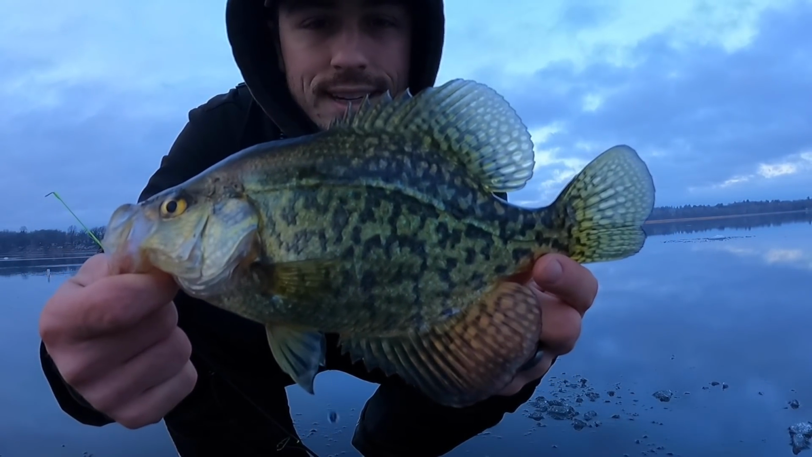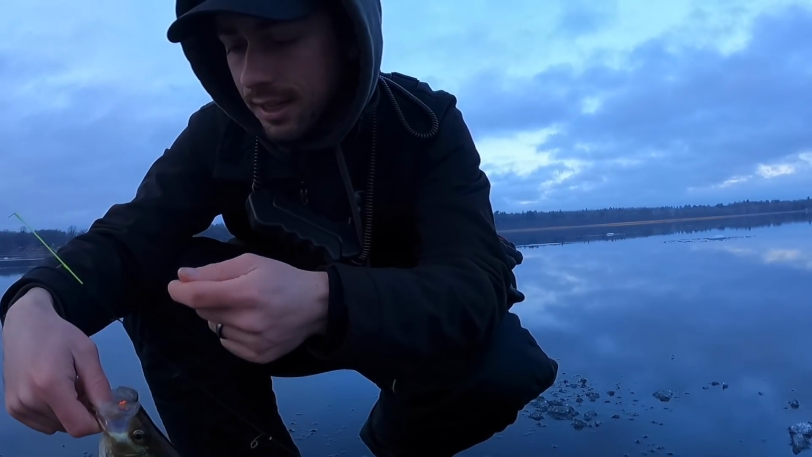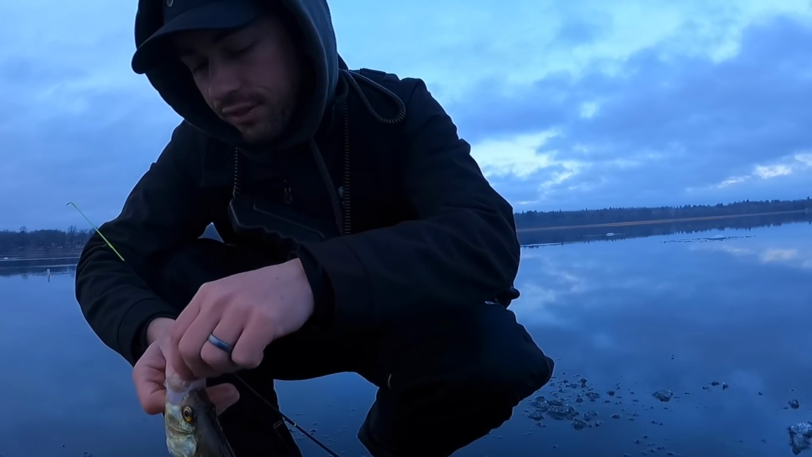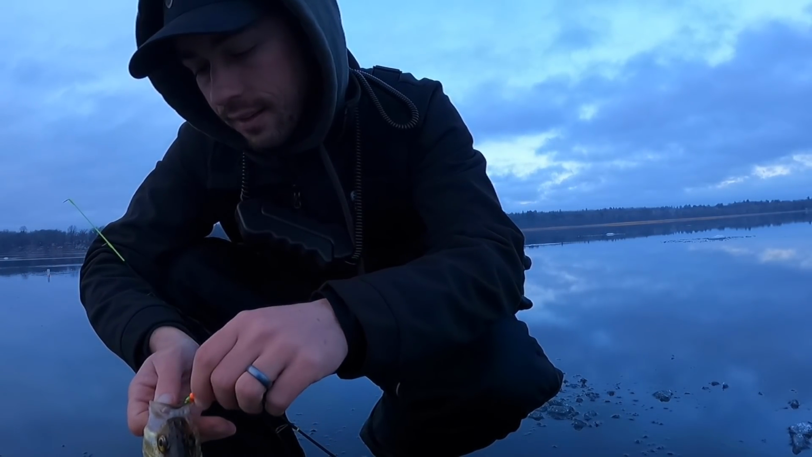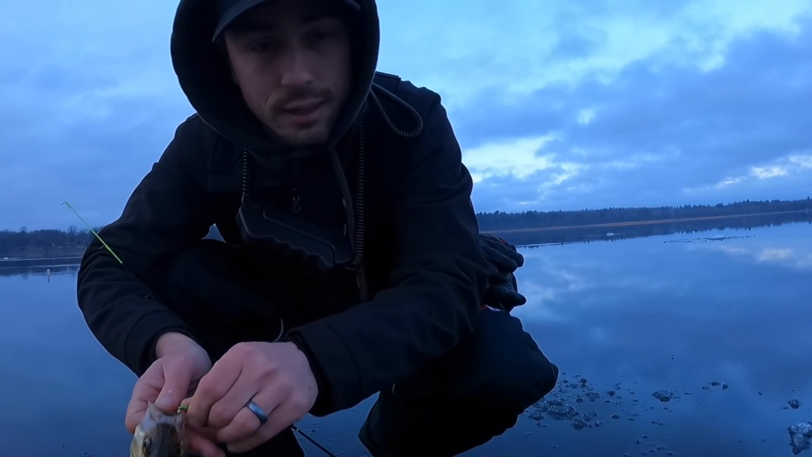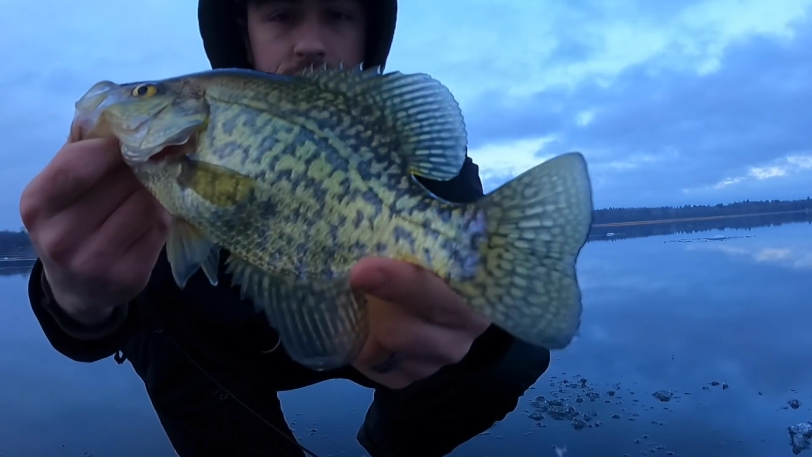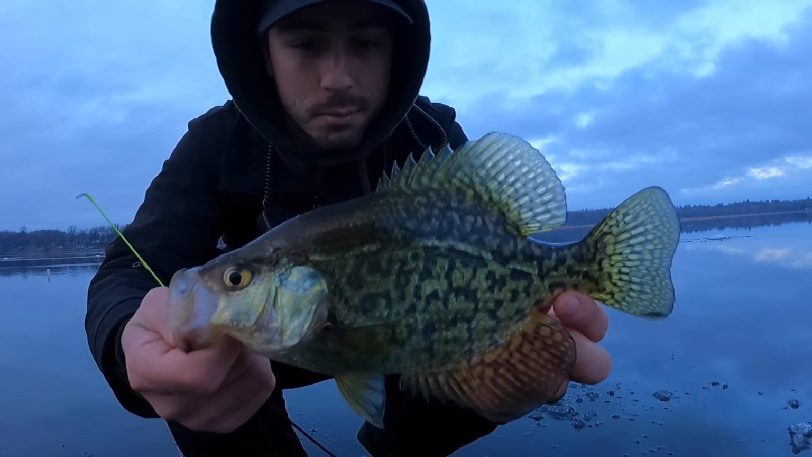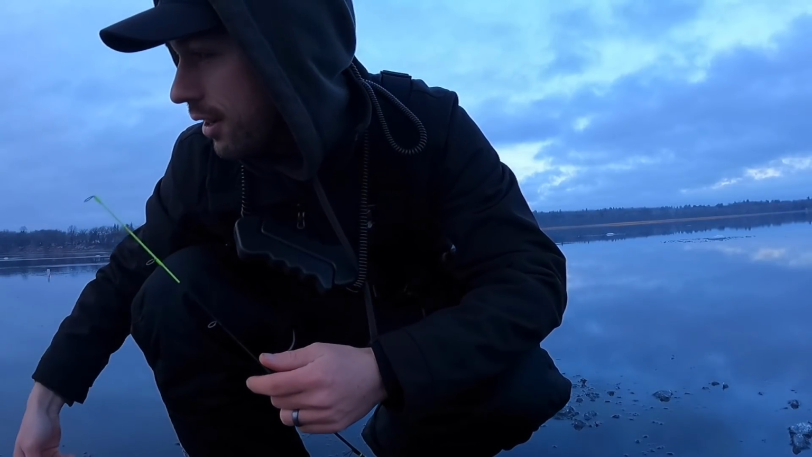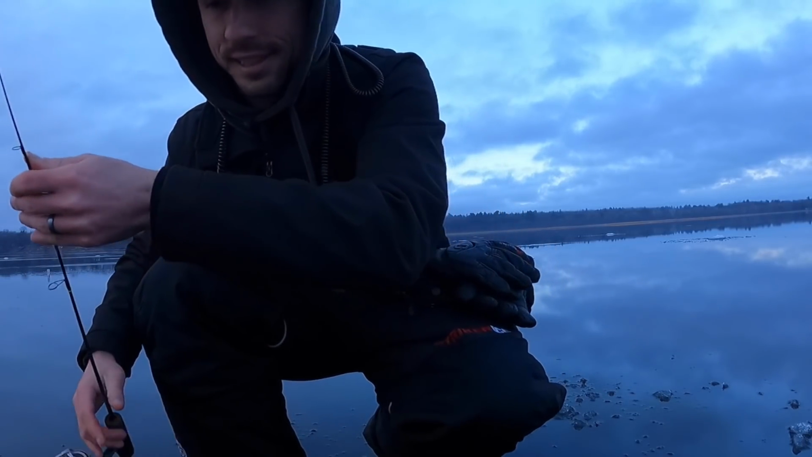Another nice crappie. This one is maybe just a little bit shorter than the last one, but still a beautiful fish. Honestly, if you're just talking eater size crappies, I'm not putting these last two fish on the wall, but I am definitely putting them in the frying pan. This is a perfect eater size fish. So back in the pile with the other ones.